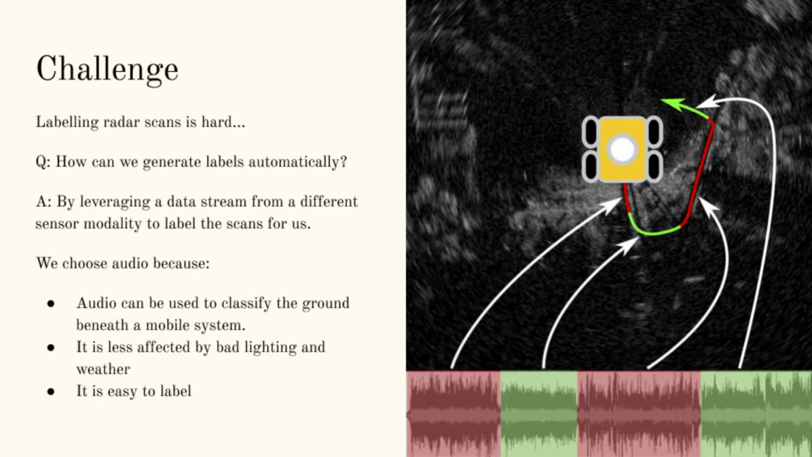We choose to use recorded audio for this task. From audio, it's possible to extract information about the ground a given mobile system is travelling over, as the interaction between the terrain and its wheels or feet has a distinctive audio signature. For this reason, we can collect an audio training dataset and train a classifier to classify the terrain a given system is travelling over. This is attractive as the audio signature is much less affected by bad lighting or weather than cameras would be. Datasets of audio are also very easy to label, as we'll discuss later on.